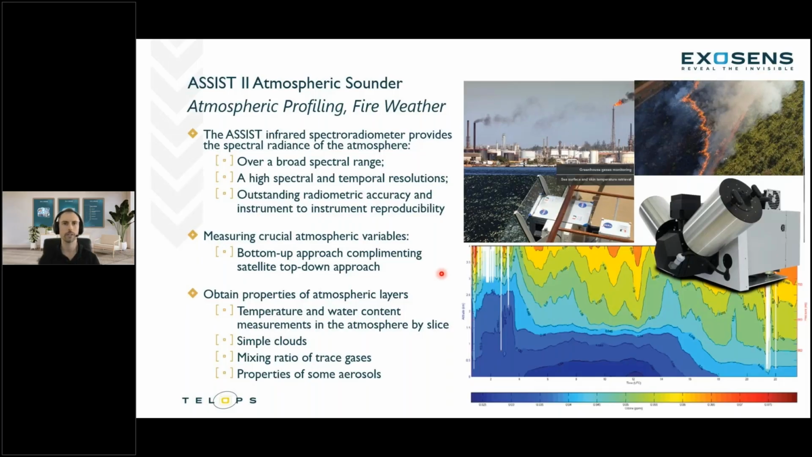For fire weather, this sort of instrument can provide accurate assessments for atmospheric profiles closer to the surface with temperature, humidity readings, and some mixing ratios of trace gases there. These also help to track long-term changes in temperature and humidity profiles and short-term temperature events, which is extremely important in understanding not only the atmosphere, but long-term climate changes.